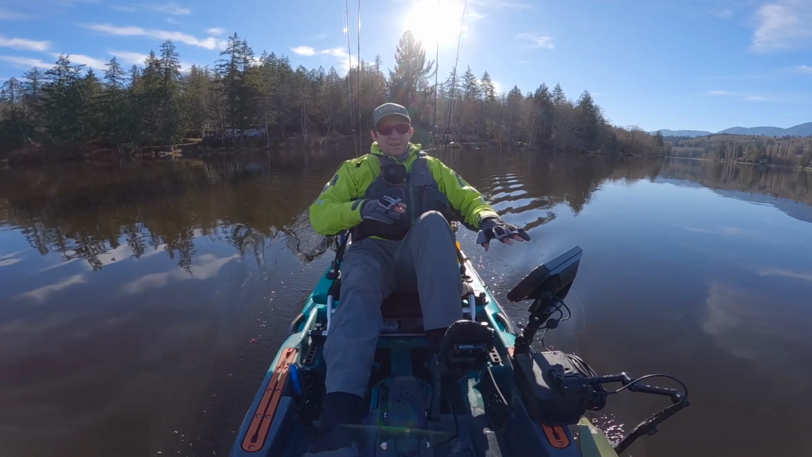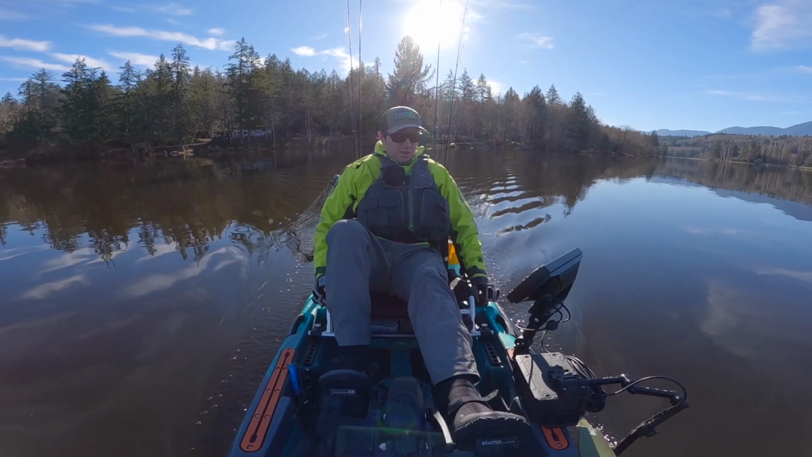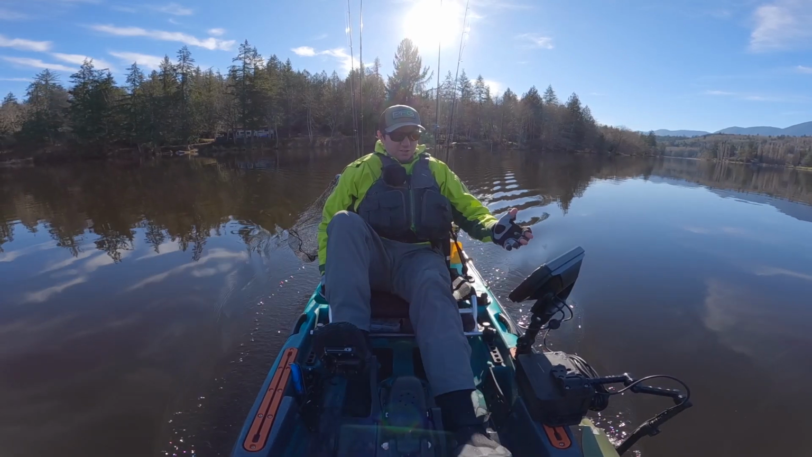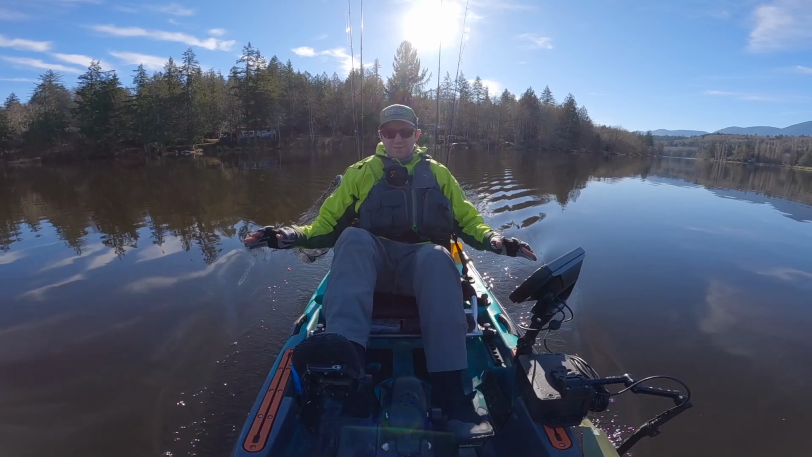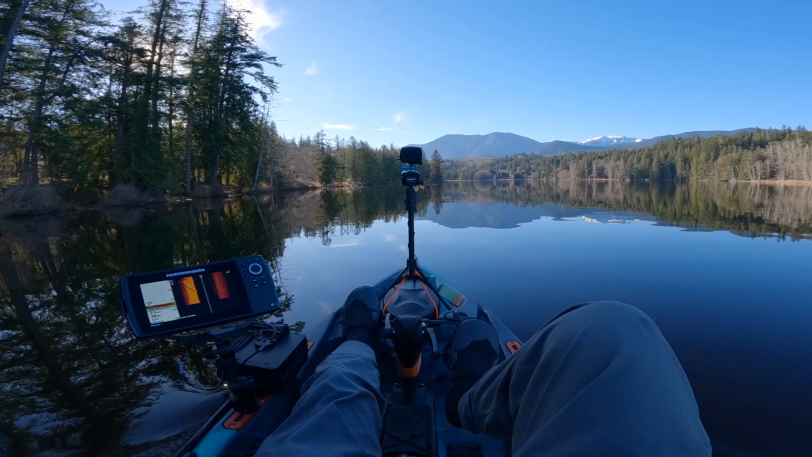This isn't necessarily going to help me catch fish, but it's going to help me find out where the fish are and where they aren't. But yeah, this is very clearly showing me that I'm in just like a desert right now. There's nothing out here. I have played around with the fish finder. I think I kind of get the gist of it now.